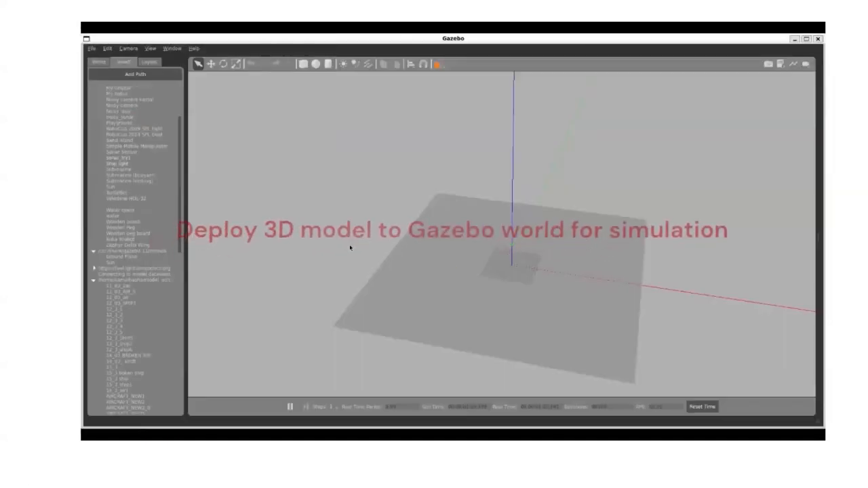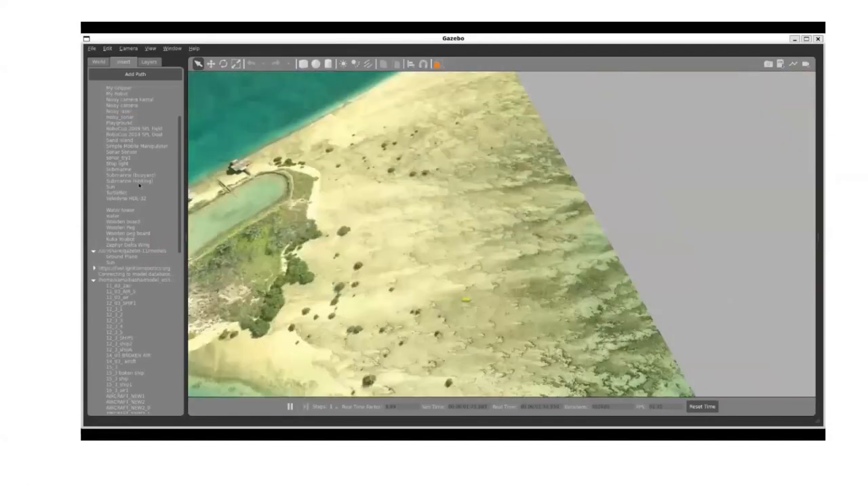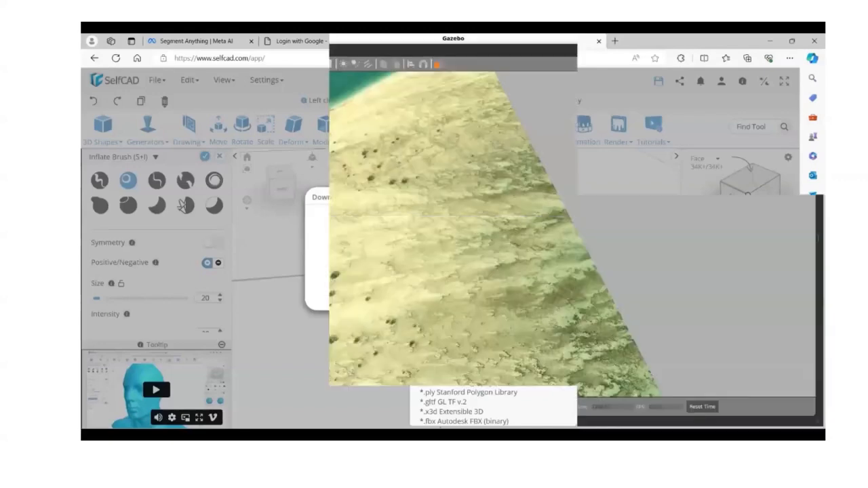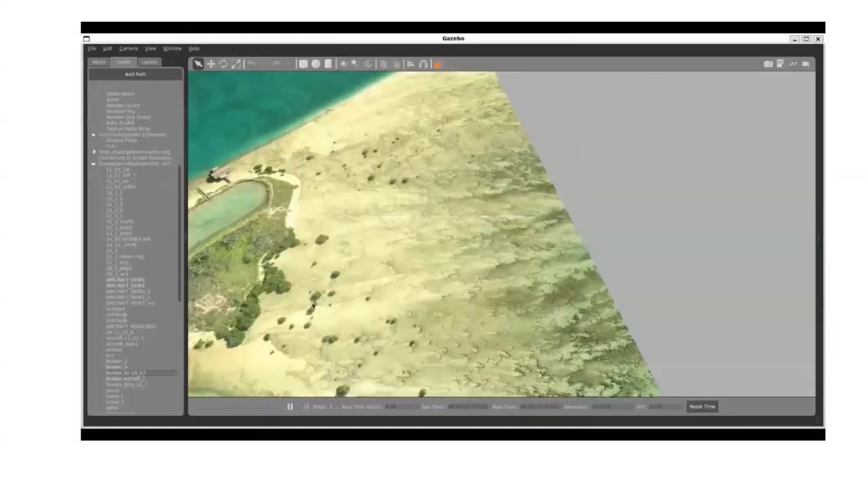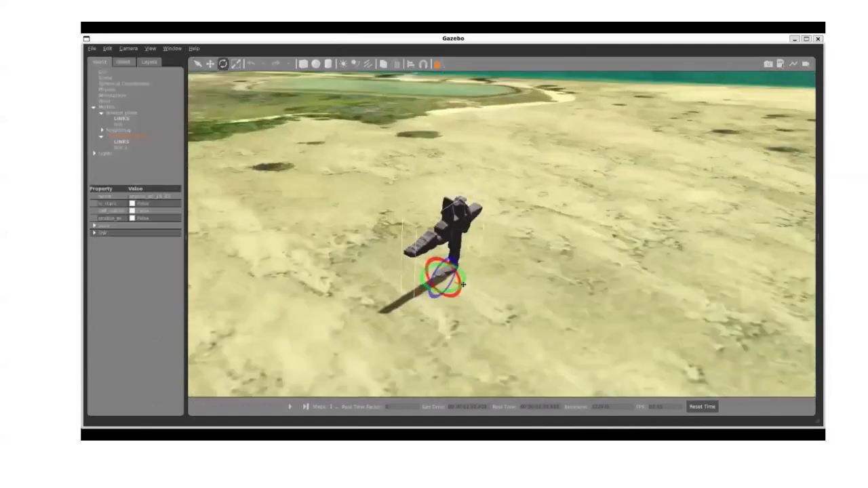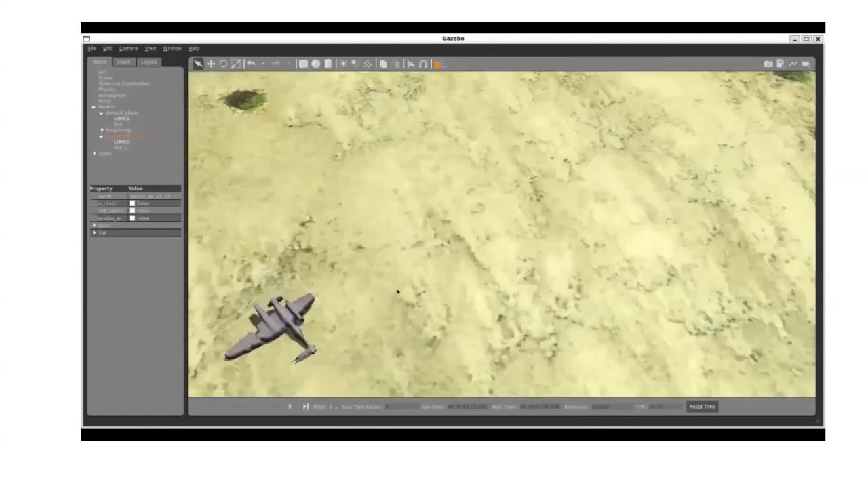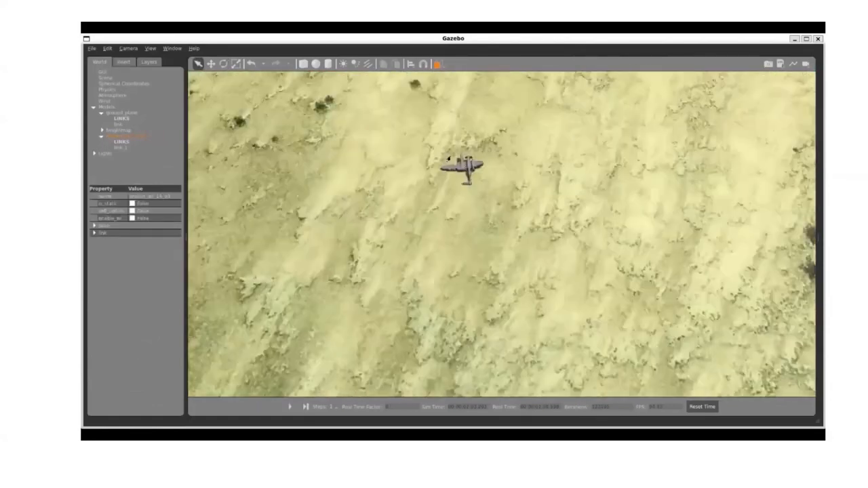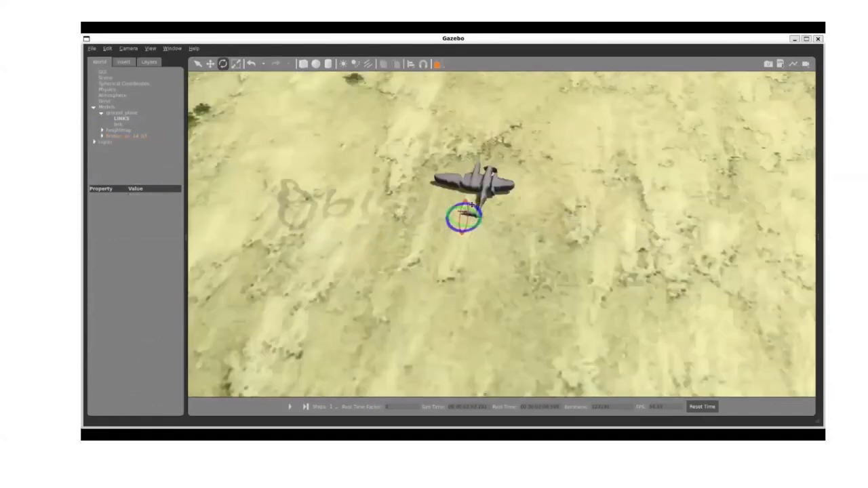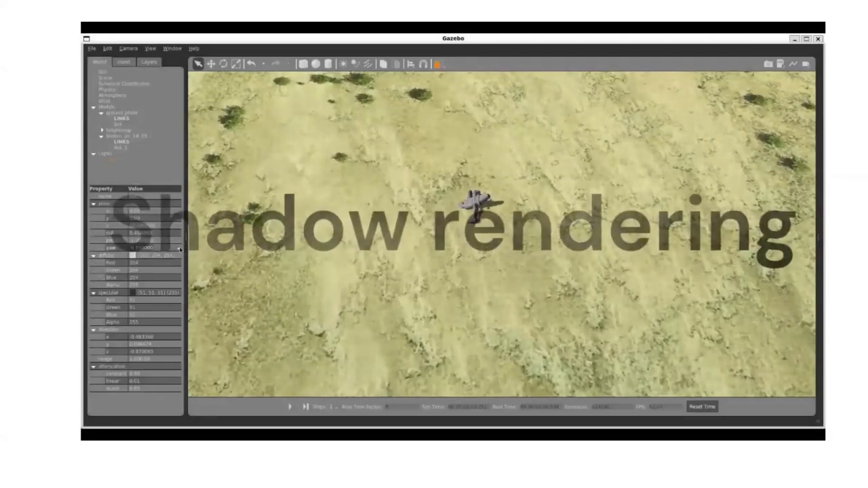Then we deploy the 3D model to the Gazebo simulator, and we are collecting the images from the simulator, after the object rendering and shadow rendering.